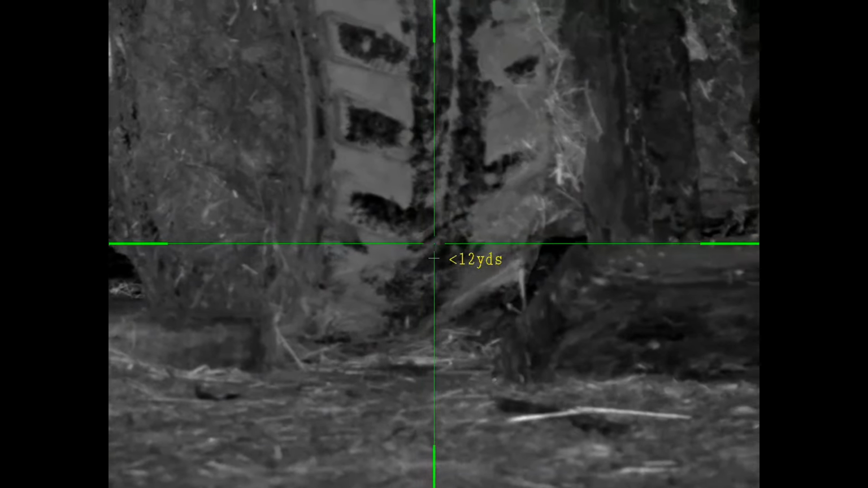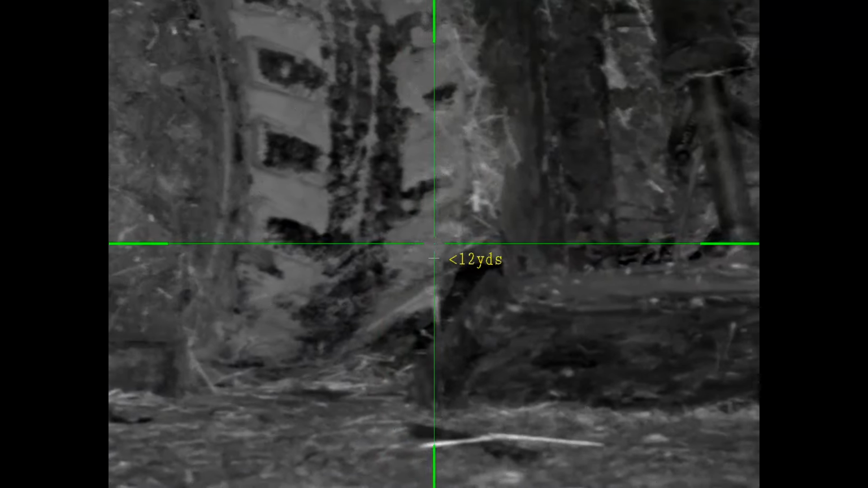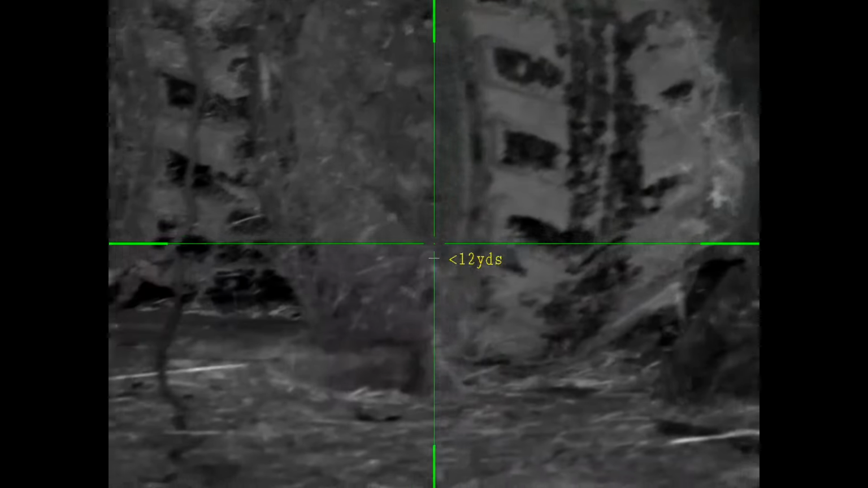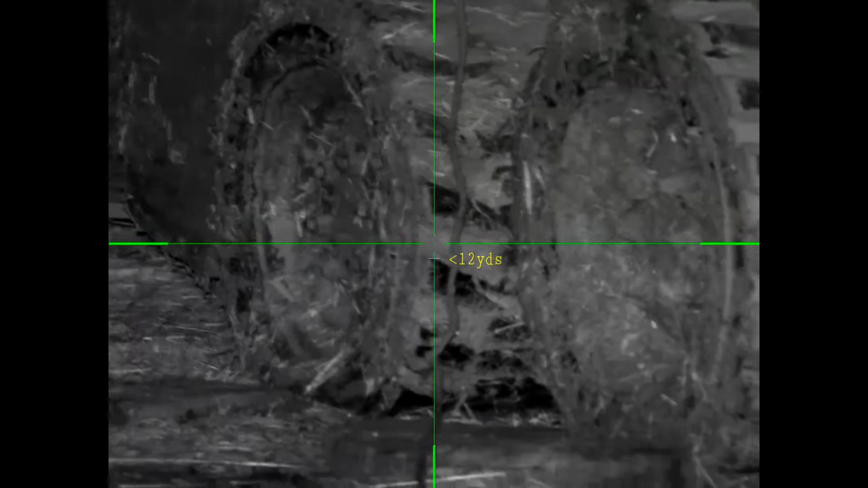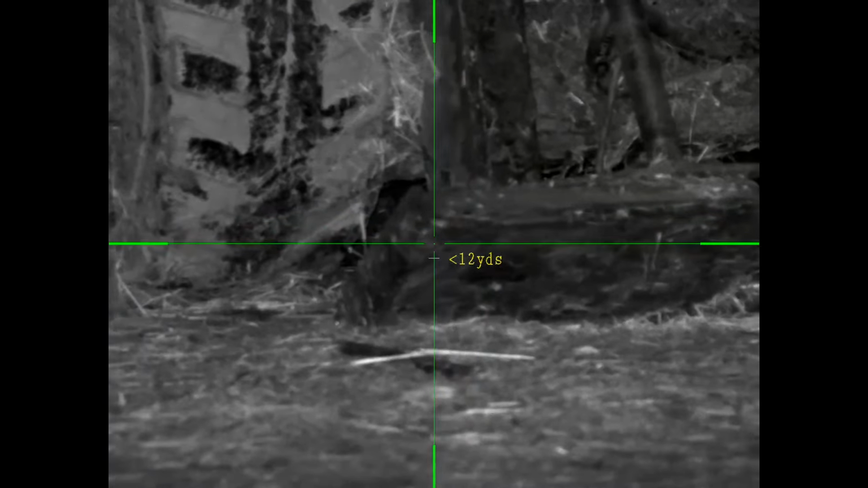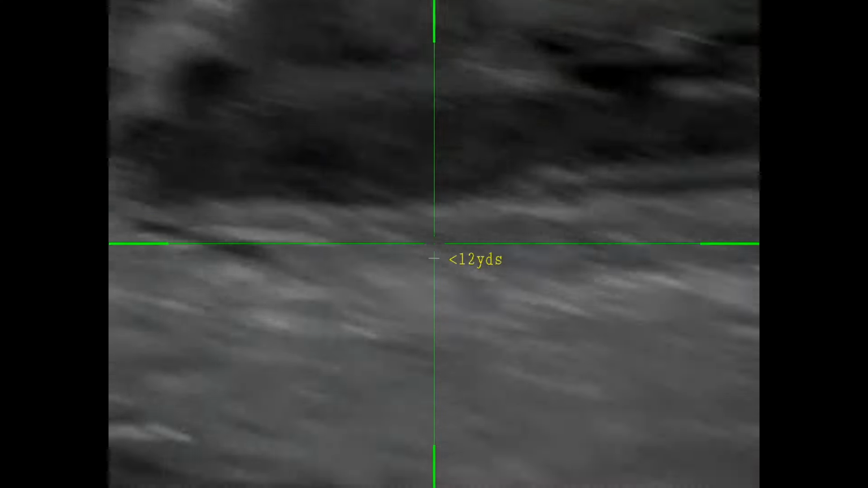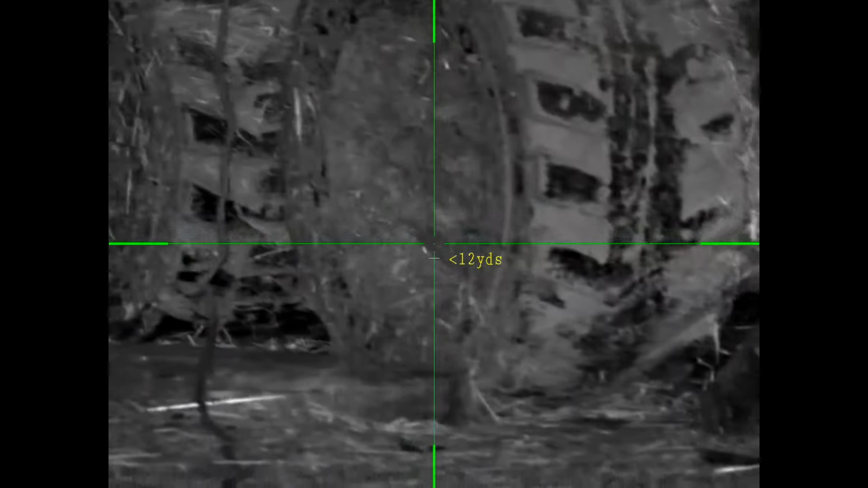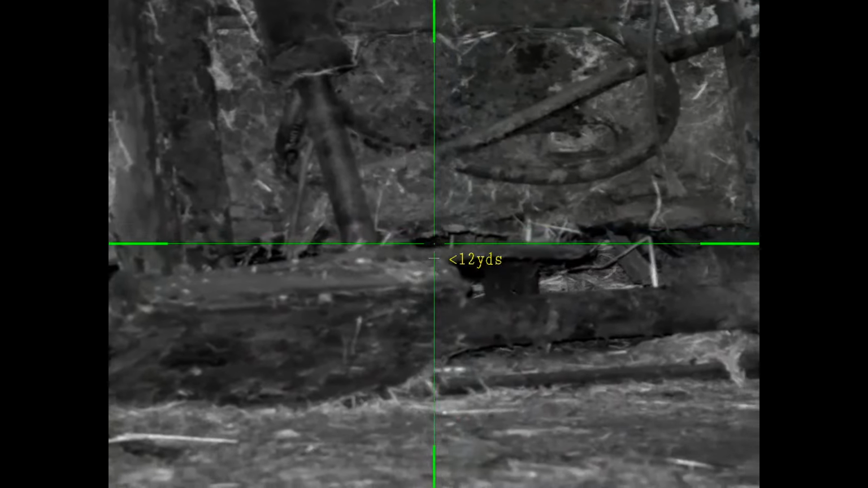And move to the left a little bit. You're gone now. It was just between the bucket and the tyre of the Bobcat. That's there now. Just getting a bit of heat in the thermal through there.